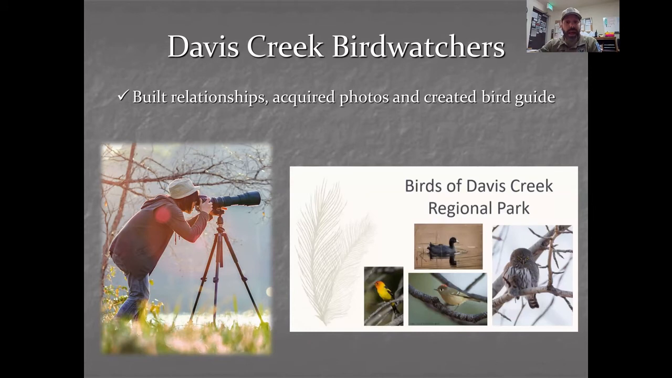So out of that, I created a bird guide for the park, Birds of Davis Creek Regional Park. There's a PDF version on the webpage for the park that you can download and print. Right now, we've got about 40 to 45 species in there, but of course, the park is home to over 100 different species, depending on if they're migrating through or whatnot. And so this is an ever-growing project.